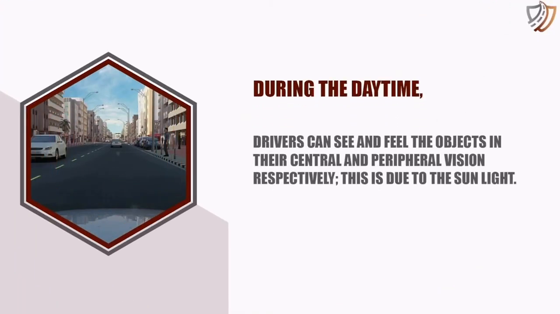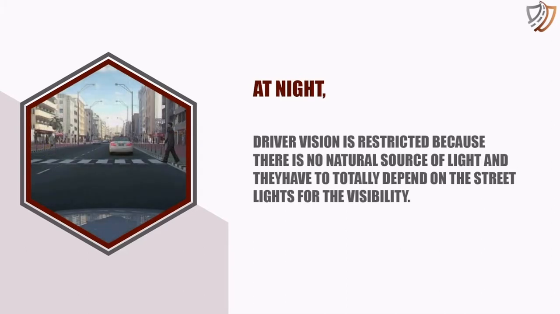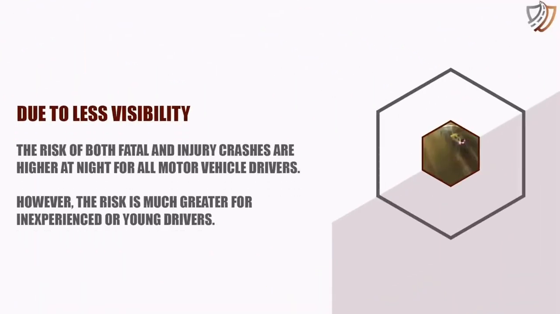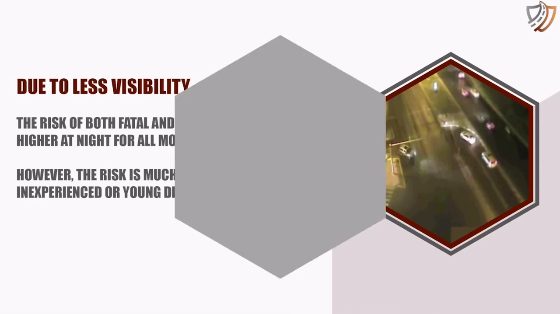During the daytime, drivers can see and feel the objects in their central and peripheral vision respectively. This is due to the sunlight. At night, driver vision is restricted because there is no natural source of light, and they have to totally depend on the streetlights for visibility. Due to less visibility, the risk of both fatal and injury crashes is higher at night for all motor vehicle drivers. However, the risk is much greater for inexperienced or young drivers.